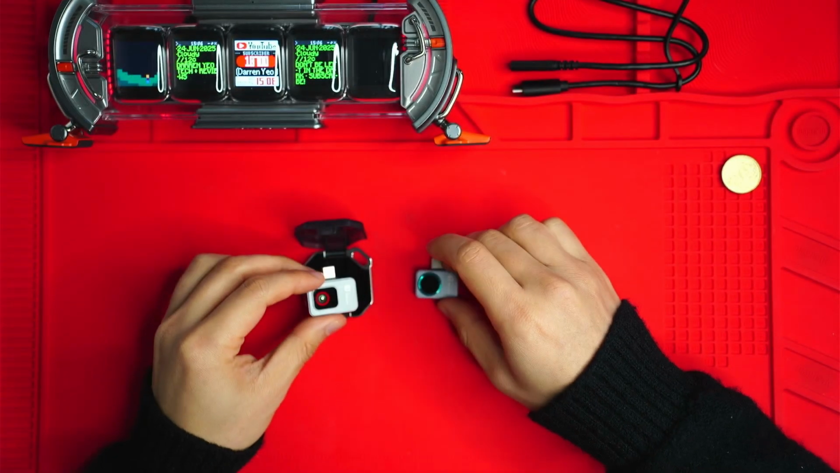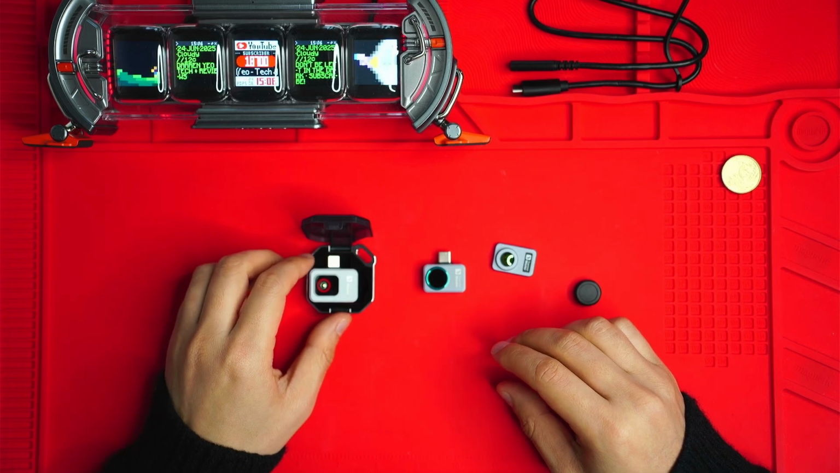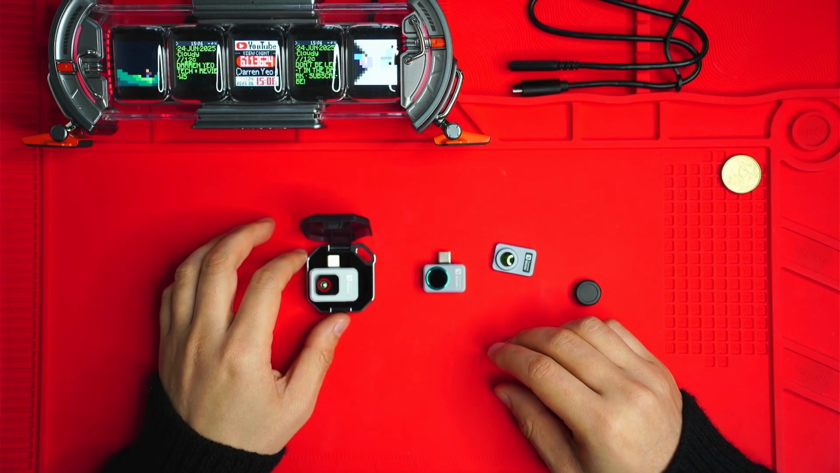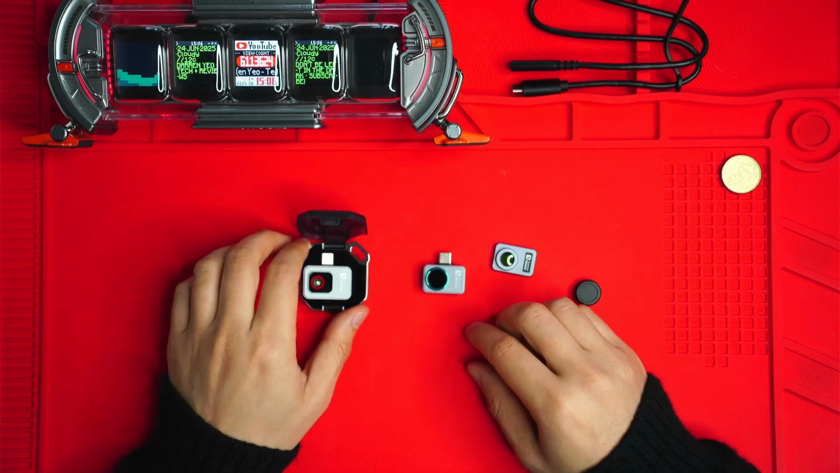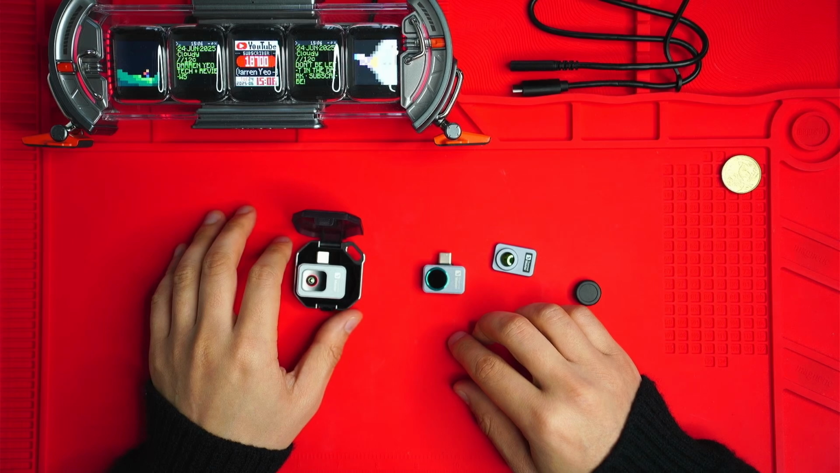So basically, in summary, if you want or need to use a thermal camera up close to electronic components, etc., get the P2 Pro. If not, the P2 is an excellent performer and it's the best value of both.